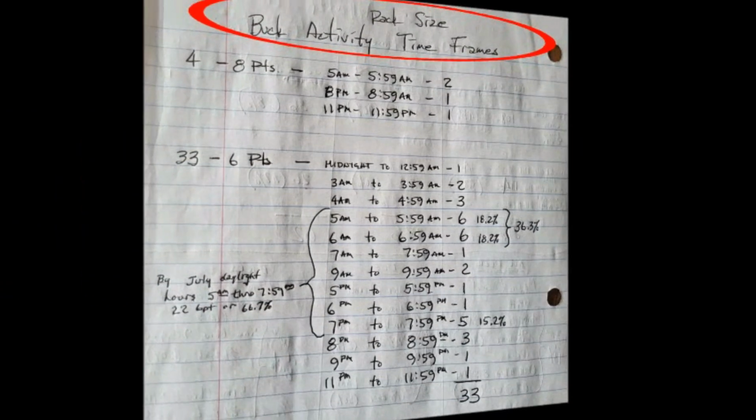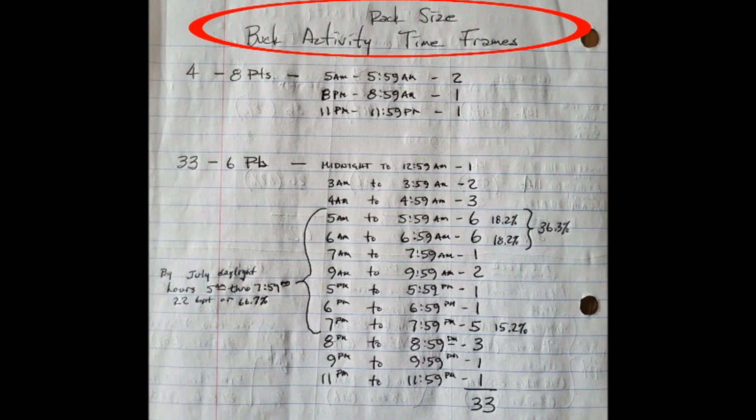And number 5, since we are interested in harvesting bucks, let's take a look at the time slot movement of bucks based on rack size. Now, there were 4 8-pointers, and 2 showed during the 5 a.m. to 5:59 a.m. time slot, 1 showed up during the 8 a.m. to 8:59 a.m. time slot, and 1 showed up in the evening hours of the 11 p.m. to 11:59 p.m. time slot.